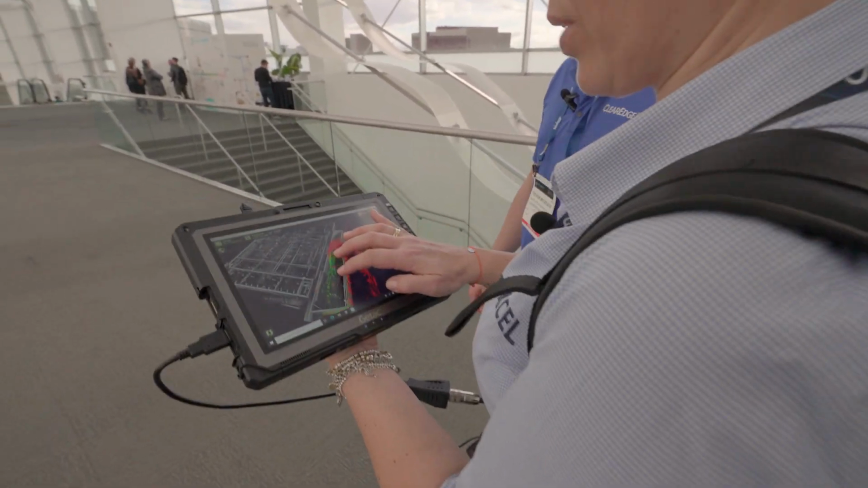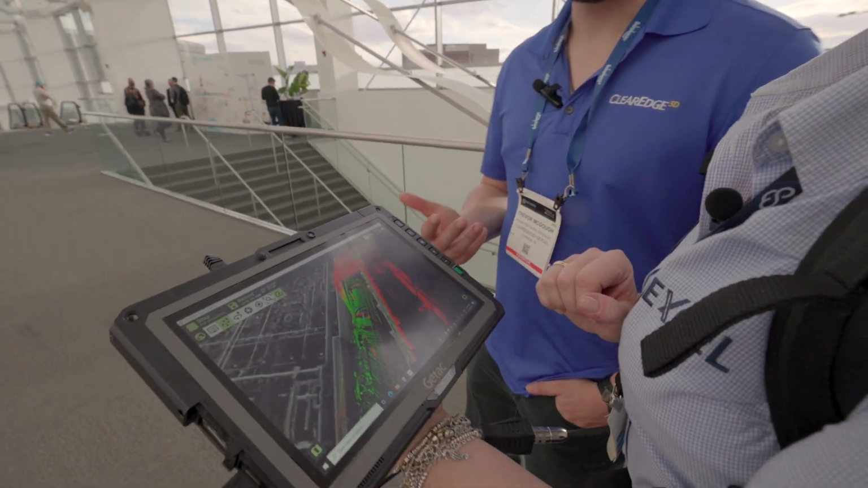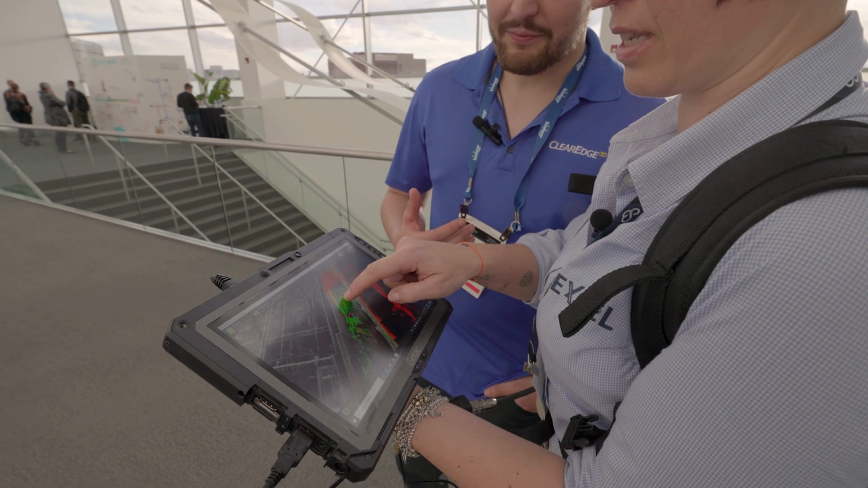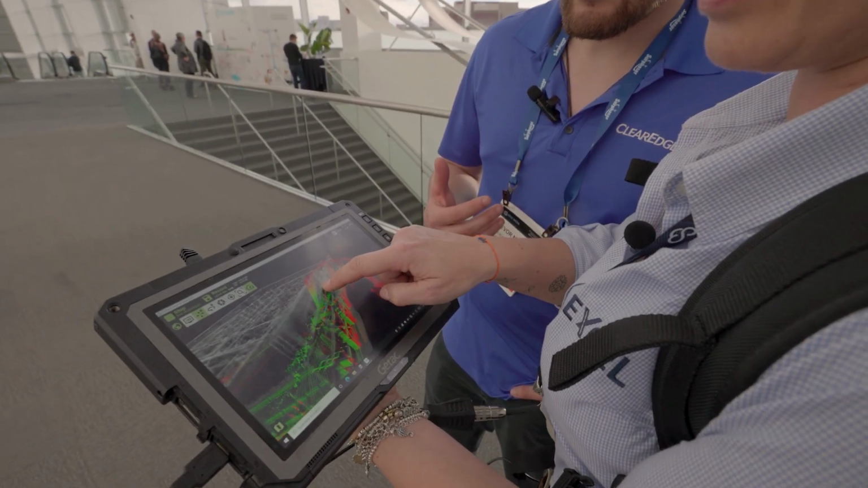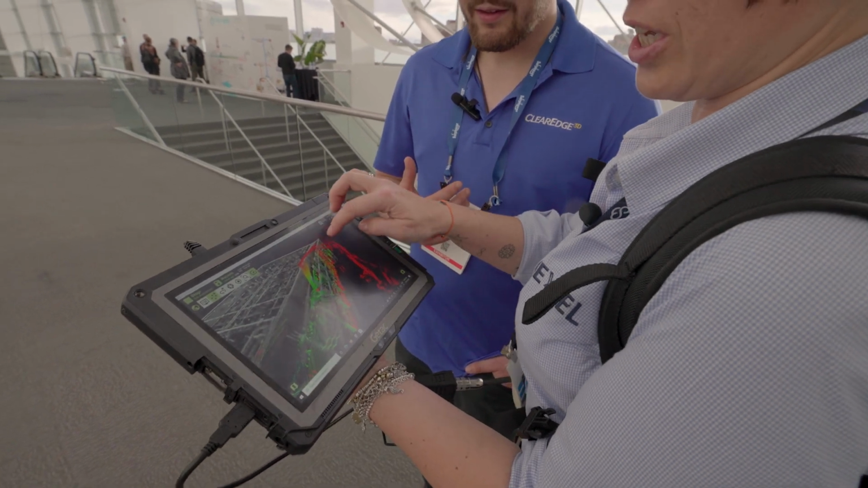So the green is the common overlap between the last scan, the surface without any kind of differences. And then you can display in yellow and in red the areas with differences. Of course, here everything is red.